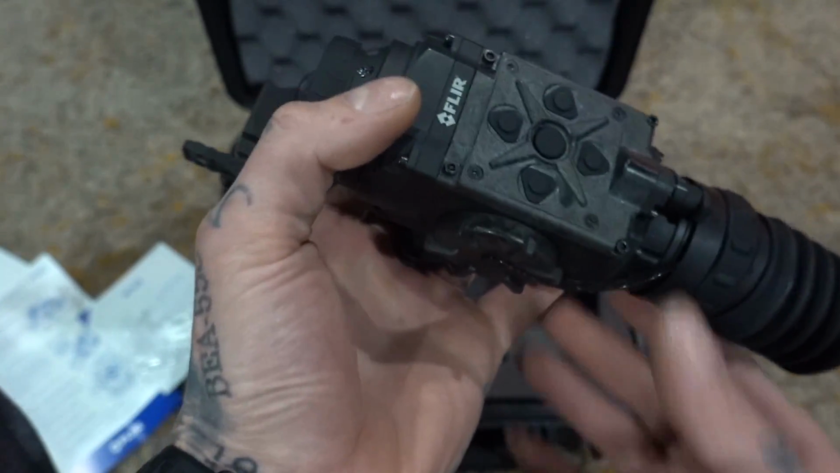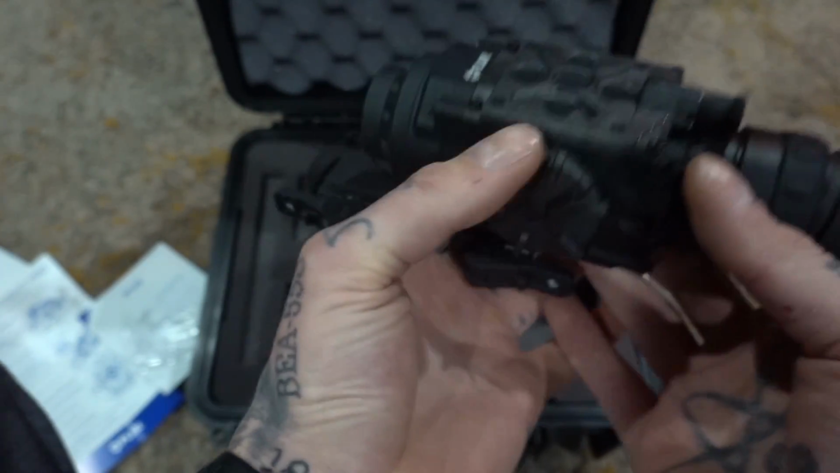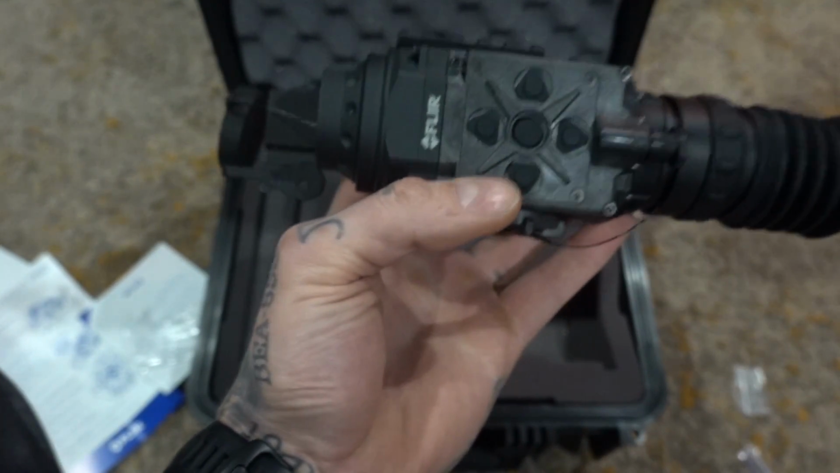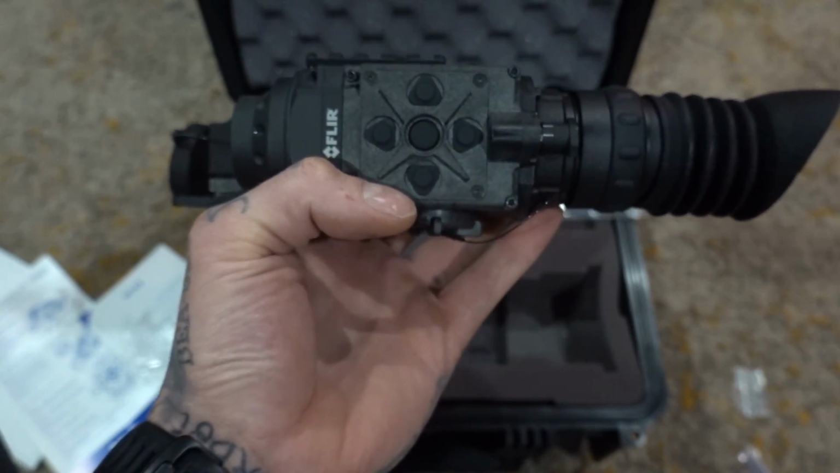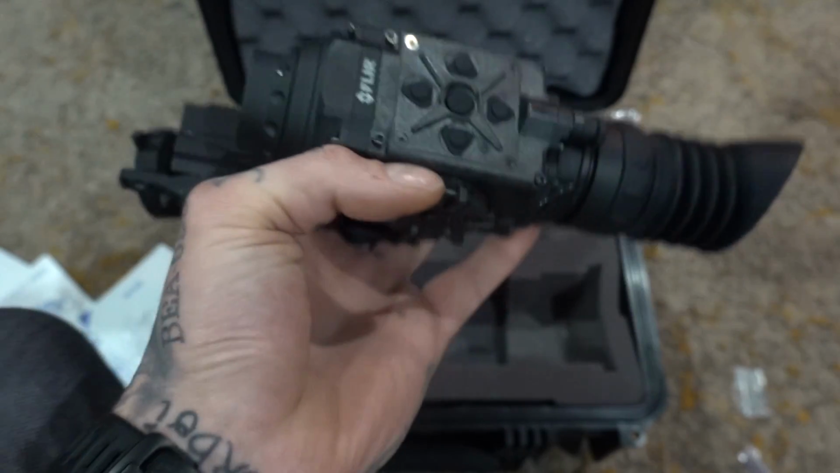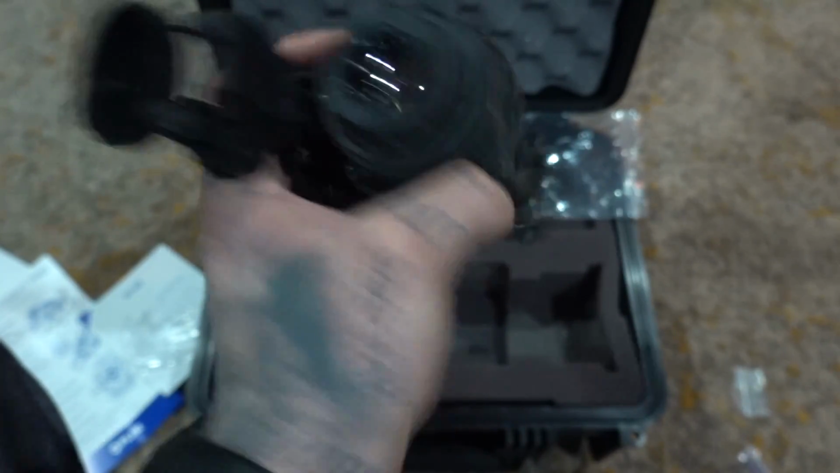So what I will roll in next is actual footage of this thing recording by itself. But I will say, what you guys see in the recording versus what I actually see through this lens is drastically different. The clarity through this is so much better than the actual recording that it takes. It makes this look bad. So by no stretch of the imagination should you take the recording or stills, if I take any, from this unit as a testament to what it actually looks like.